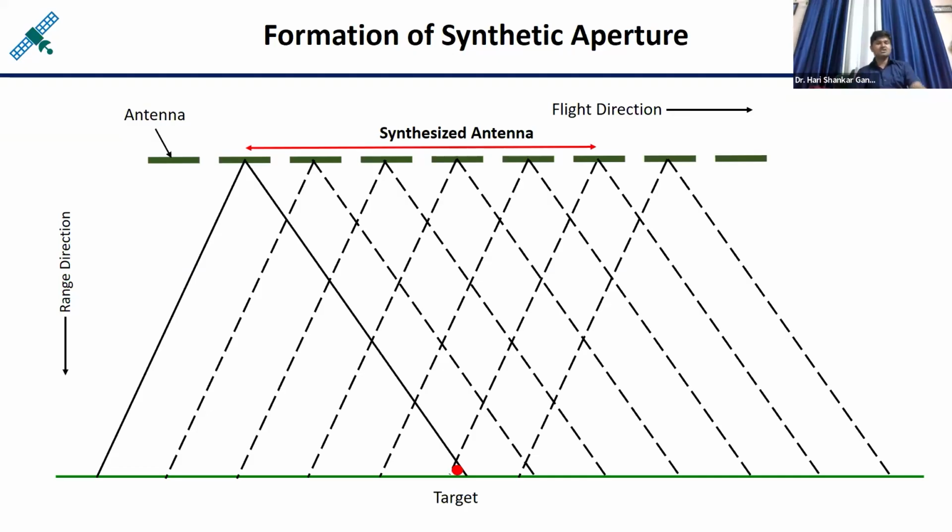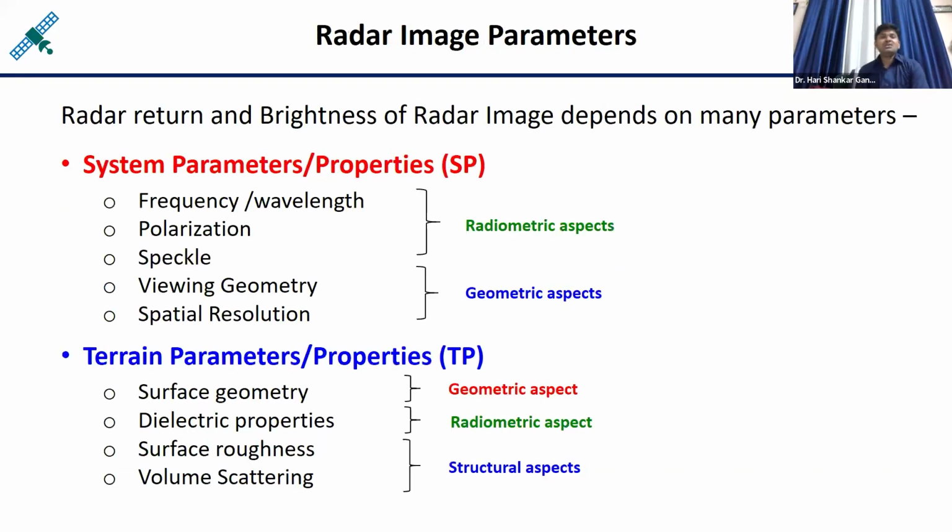So by increasing the antenna length, the resolution is improved. This is another way of improving. Now coming to the radar images, suppose radar images are captured, then what is the quality of those images? What are the pixel values in the images?